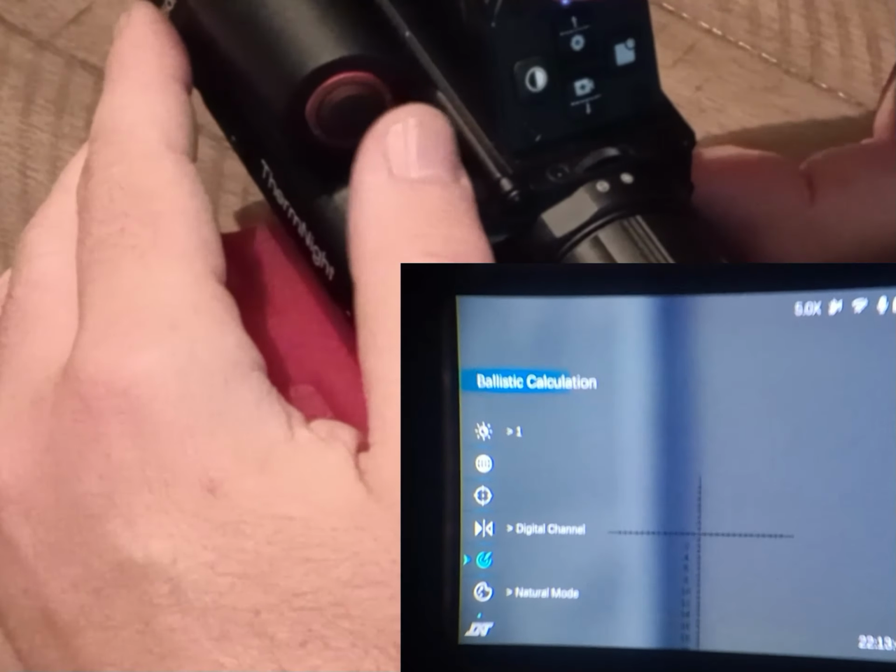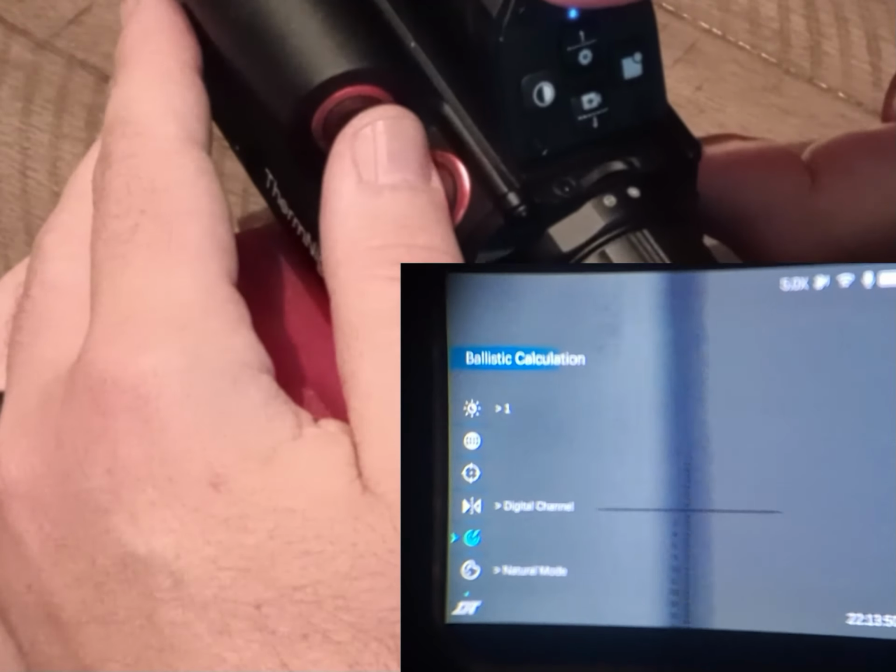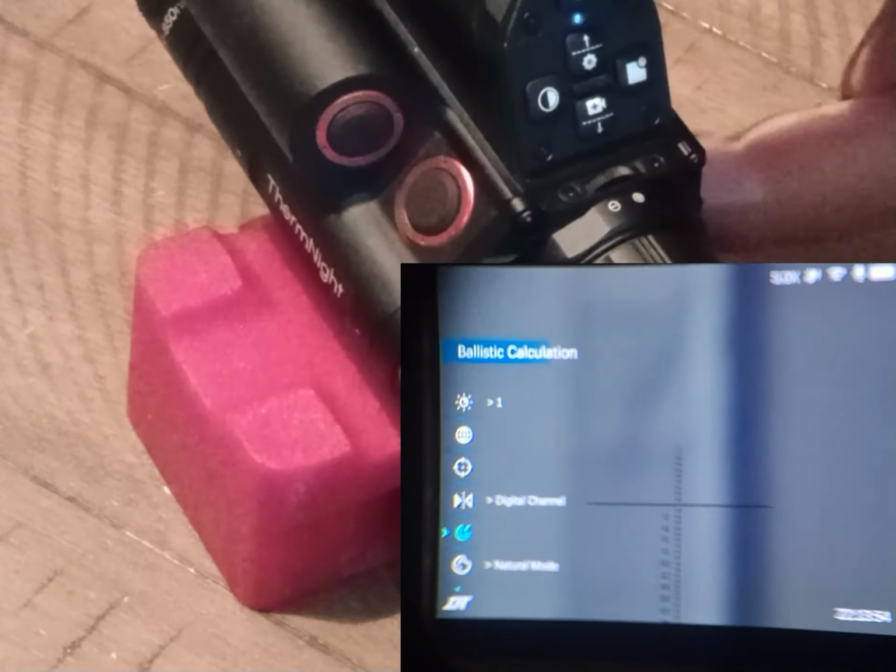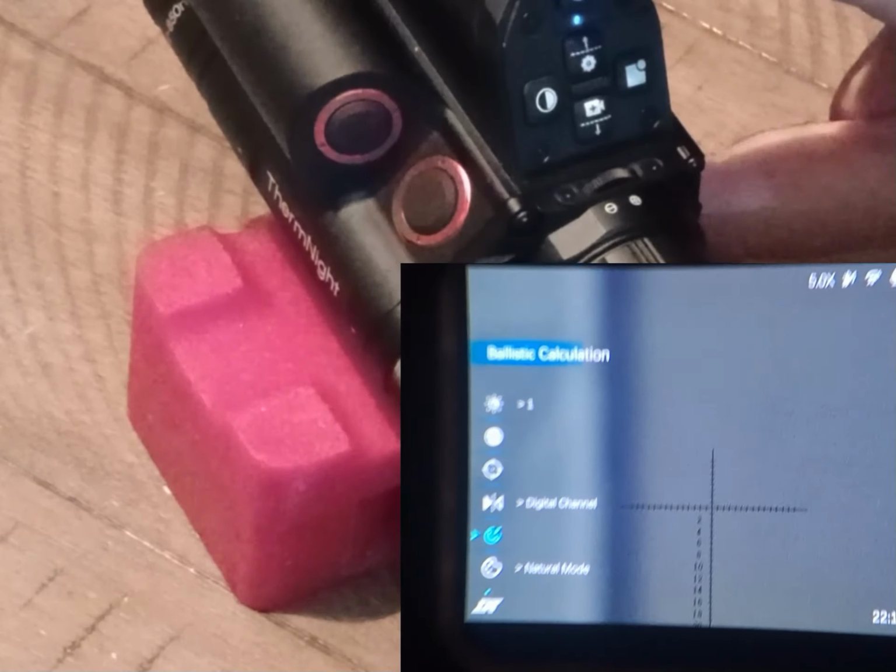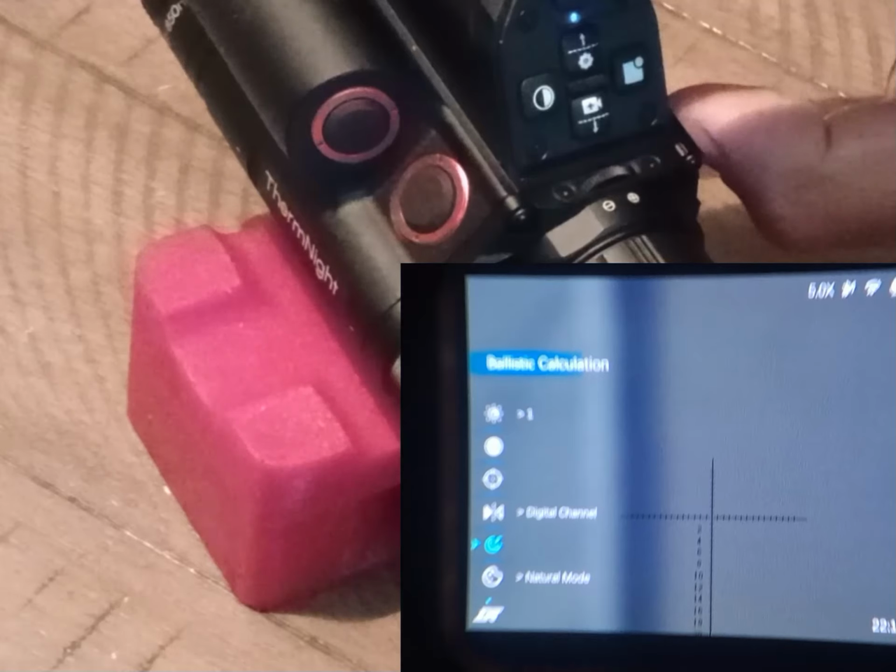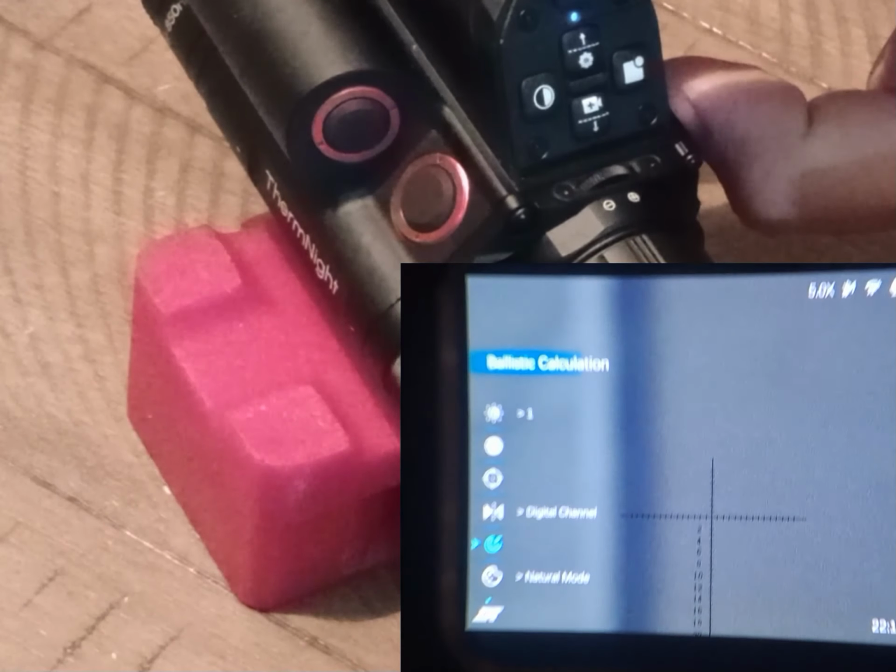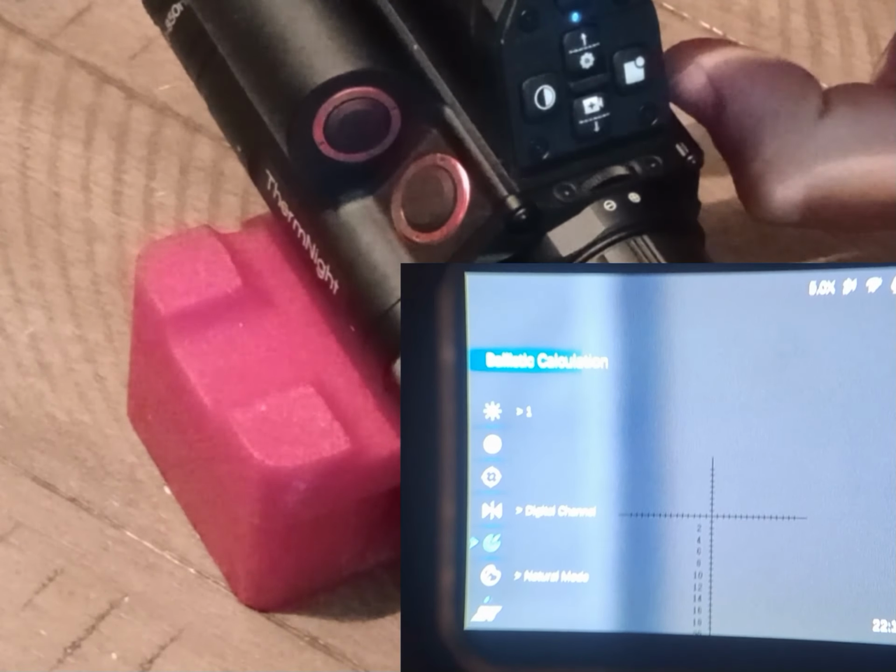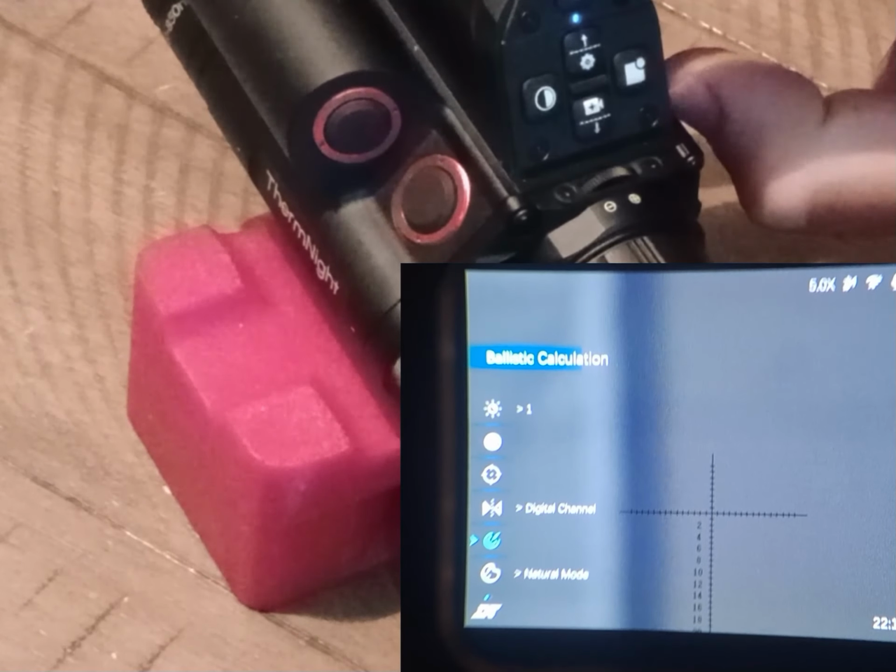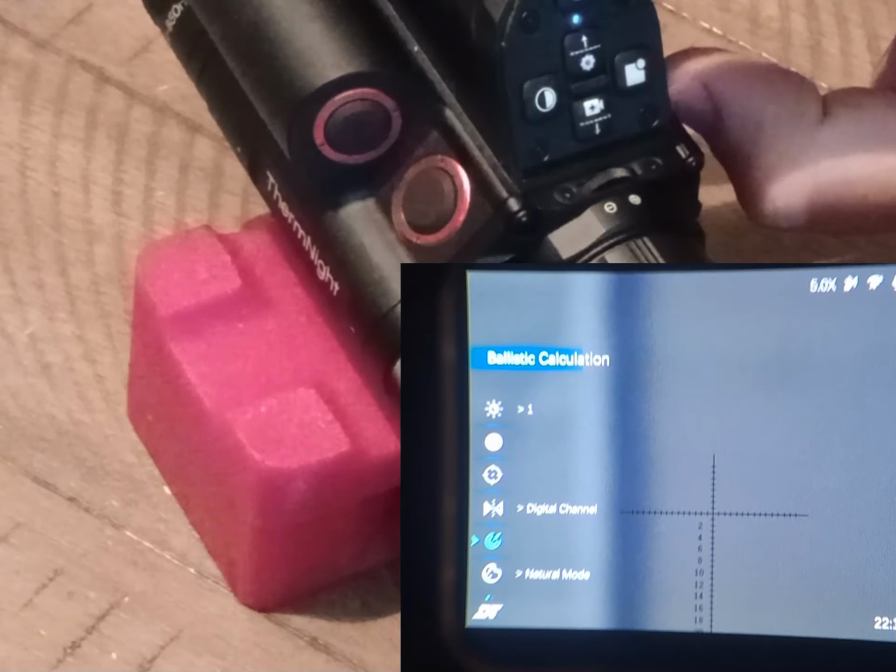I typically don't use digital or night vision scopes very often, just because I prefer a mechanical scope, but I have to say this is probably one of the clearest day mode scopes I've ever used digital, and the night vision is not bad actually.